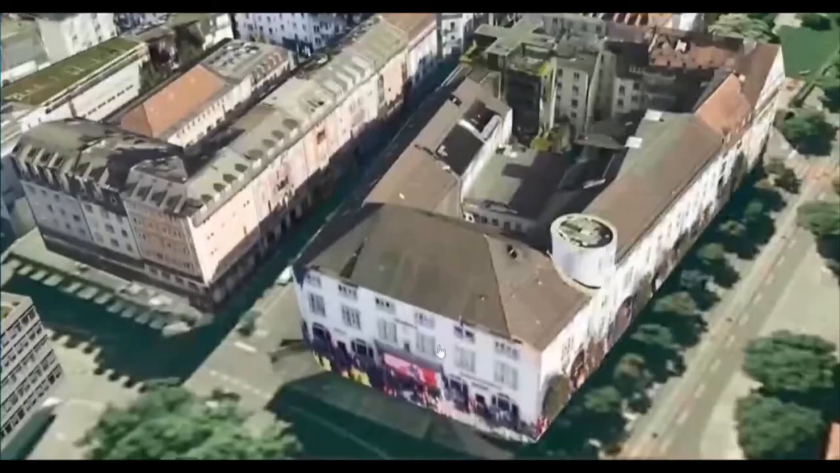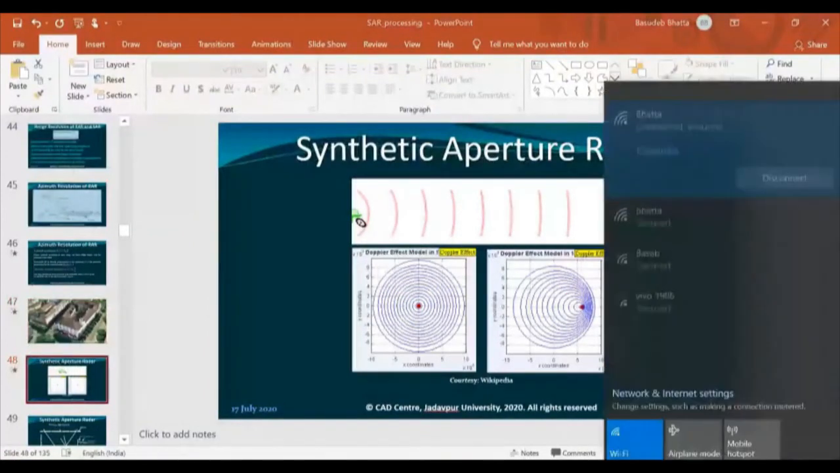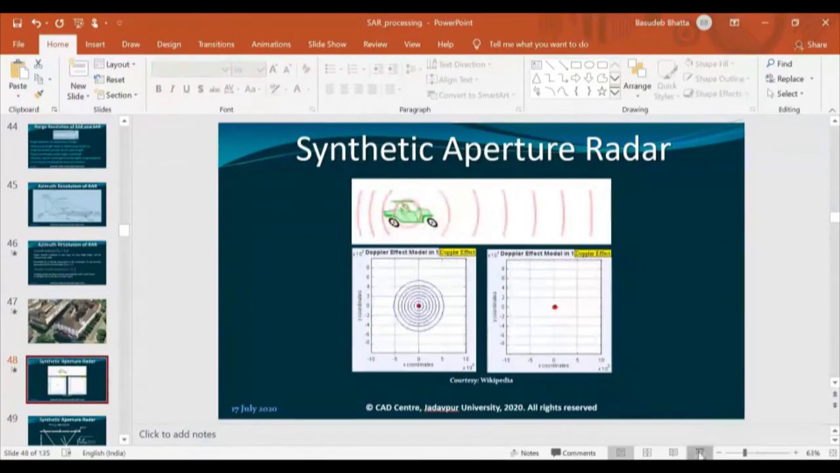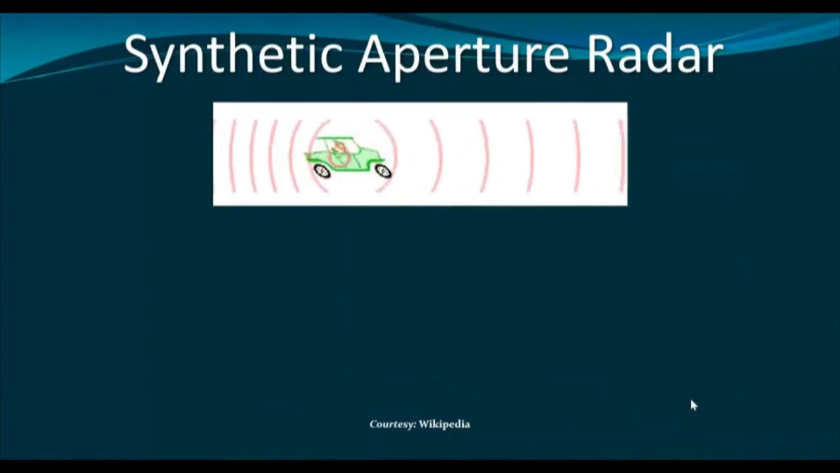Now let us try to understand the concept of synthetic aperture radar and the azimuth resolution of synthetic aperture radar.